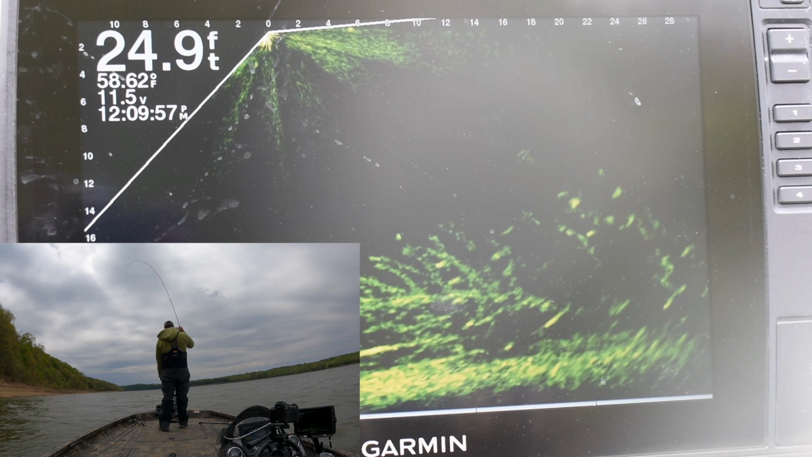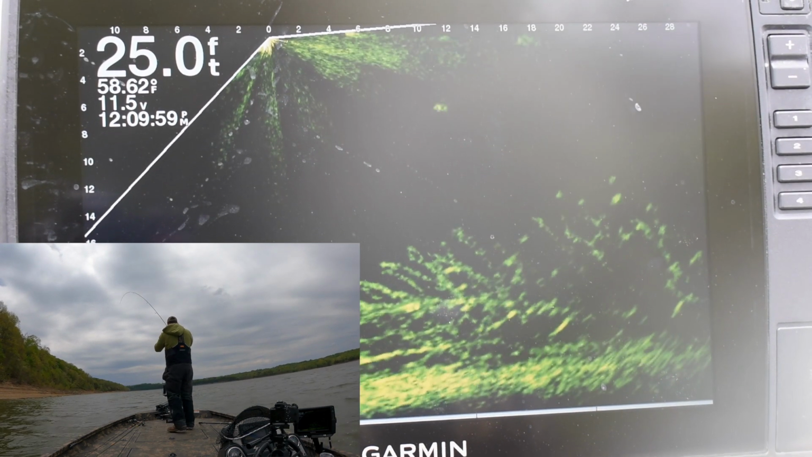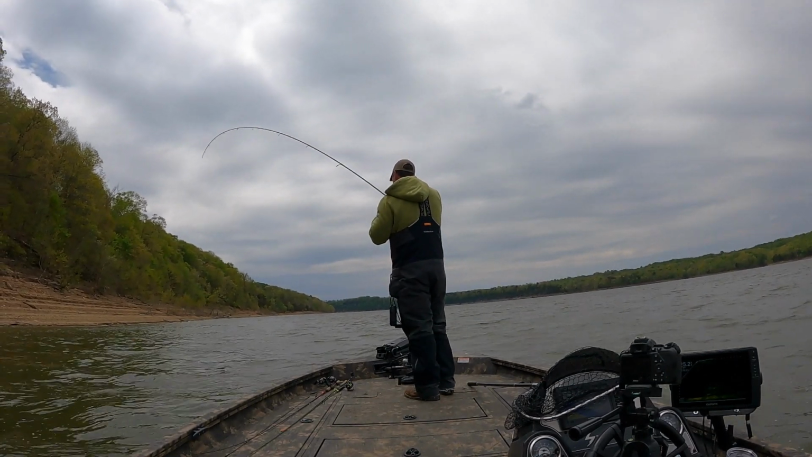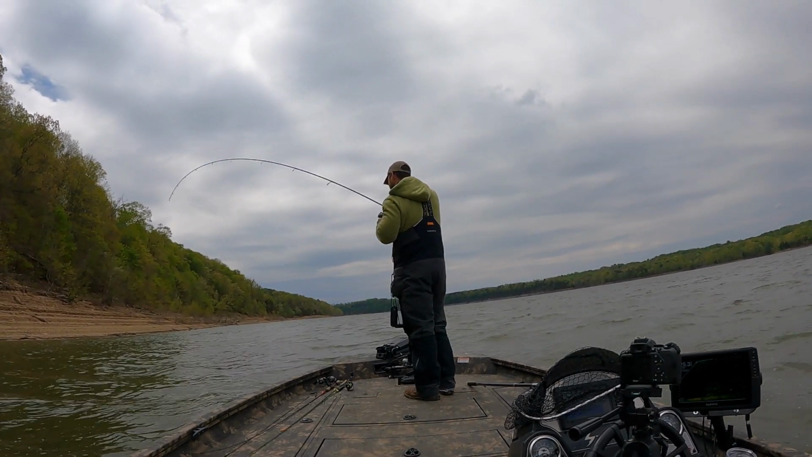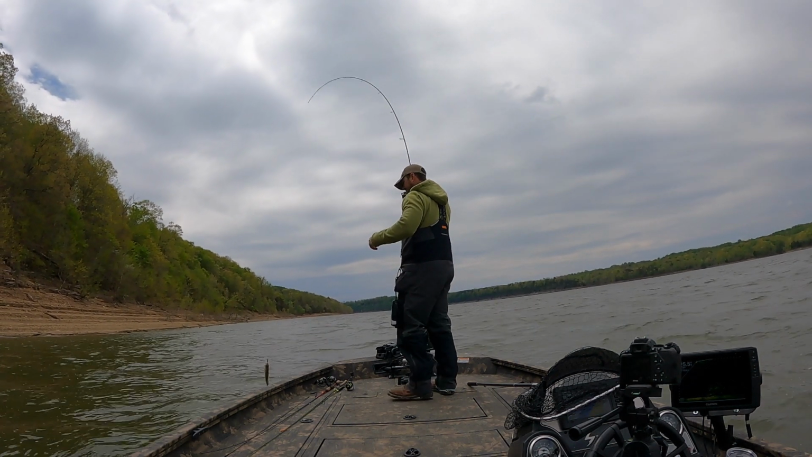I slowed it down here so you can see it, but I knew that I'd seen it, and you can see if you back up the clip that my bait was just at the top of that. So I knew at that point I wanted to keep a little bit of pressure on it, just to let that bait glide over top of that structure.